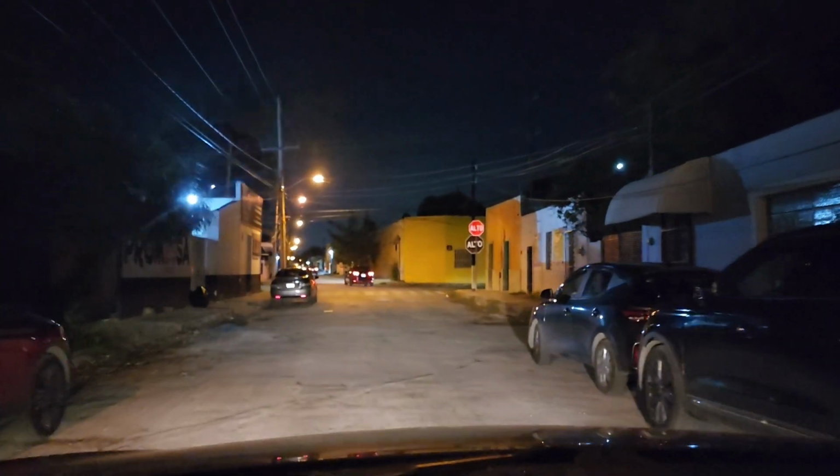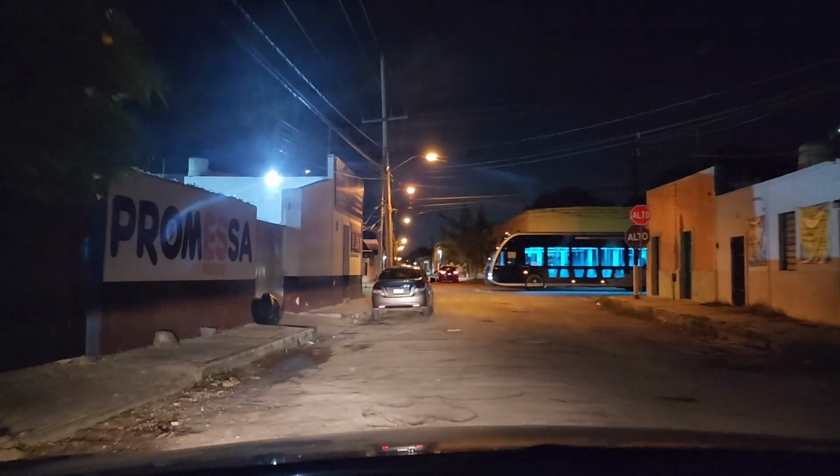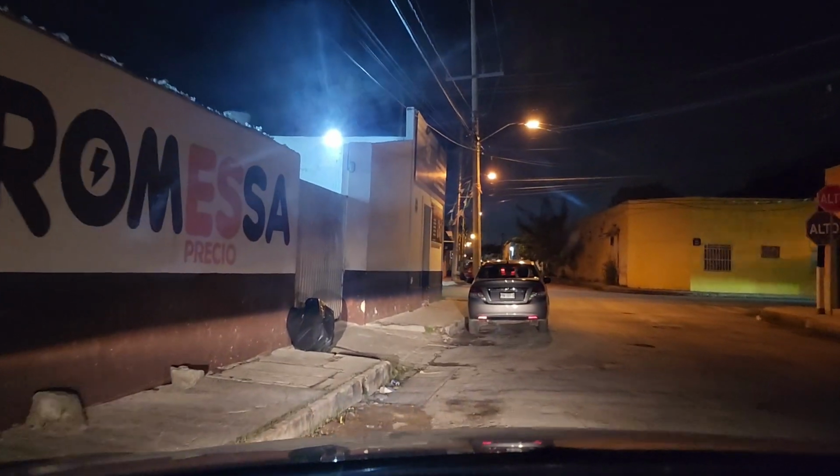That's what it's like to drive around at night in Merida. Now you know what to expect.